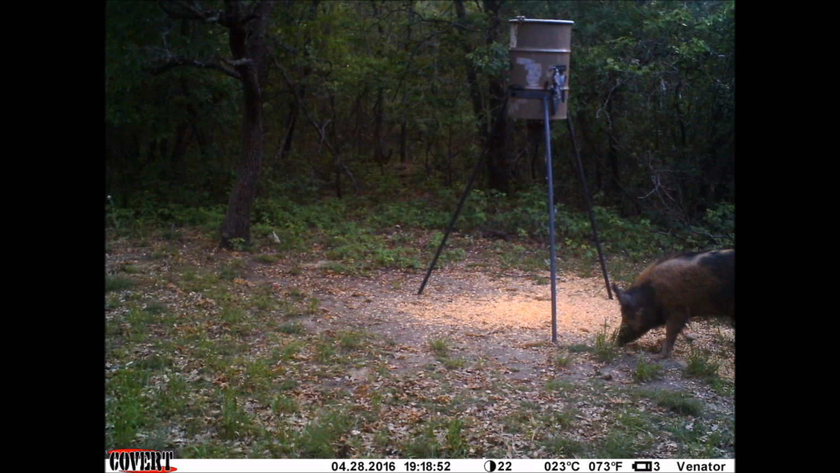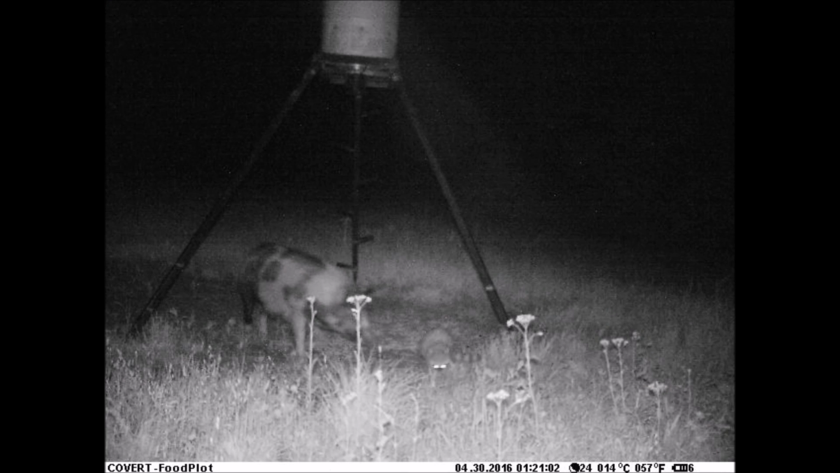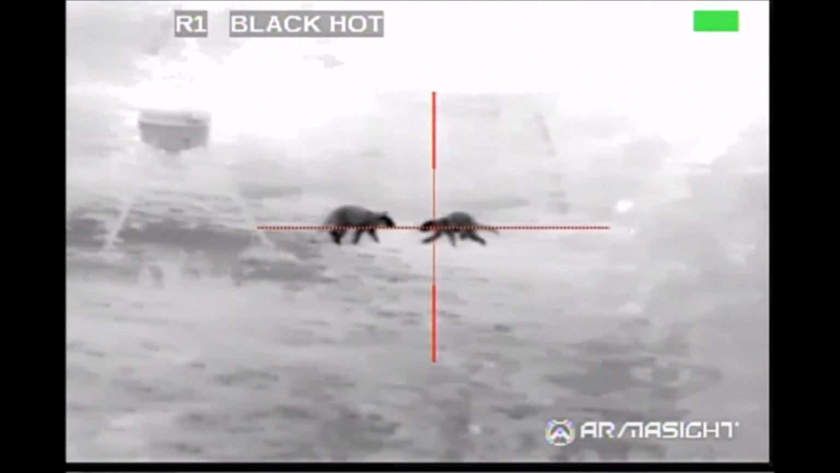This image came in last Thursday evening of a good-sized hog coming into my water hole. It had me intrigued because I had not seen this hog before, and it got me started for the next 3 nights of hunting. He'd also shown up a little bit earlier at a nearby feeder, so he was coming in at daylight. I set up on Friday night, nothing, although he came a couple hours later.